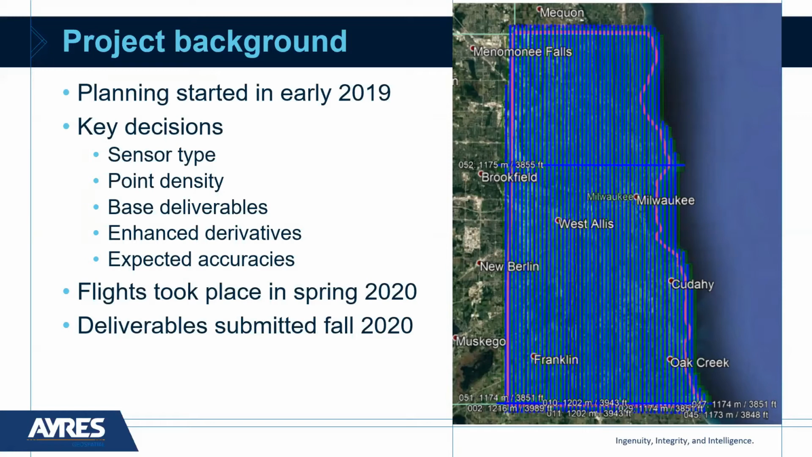And we had to ask those questions and make those key decisions early on about what sensor type it's going to take. What point density are we confident that we can achieve? Because there's significant time involved in acquiring and processing the data. We have to understand what base deliverables we want to produce and what the expected accuracies are of those deliverables. And also, one of the key drivers in this project for the county and for SEWRPC and for the stakeholders was, what additional data can be derived from the point cloud.